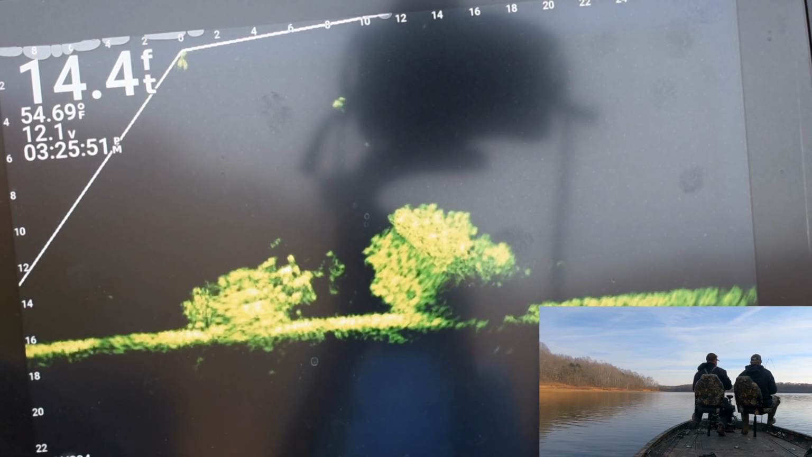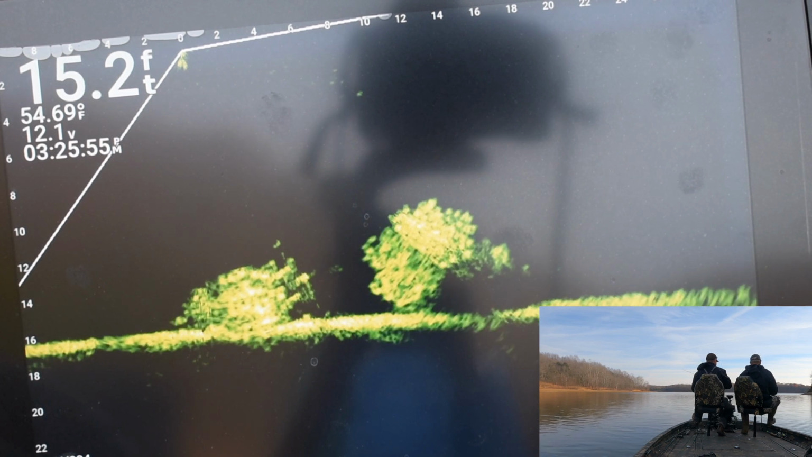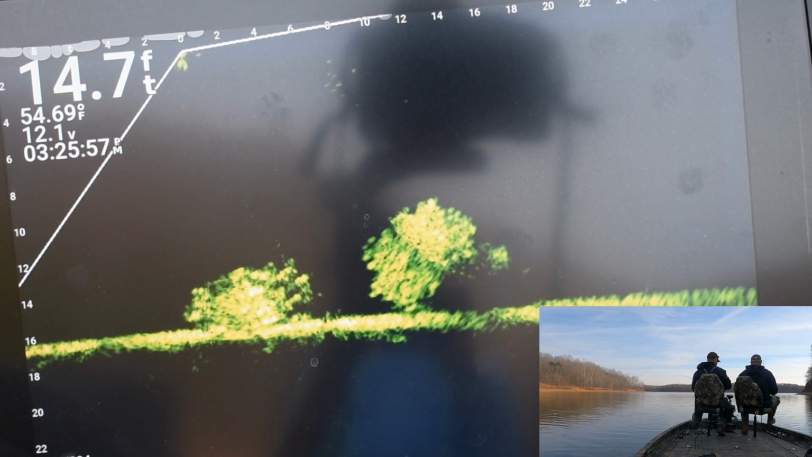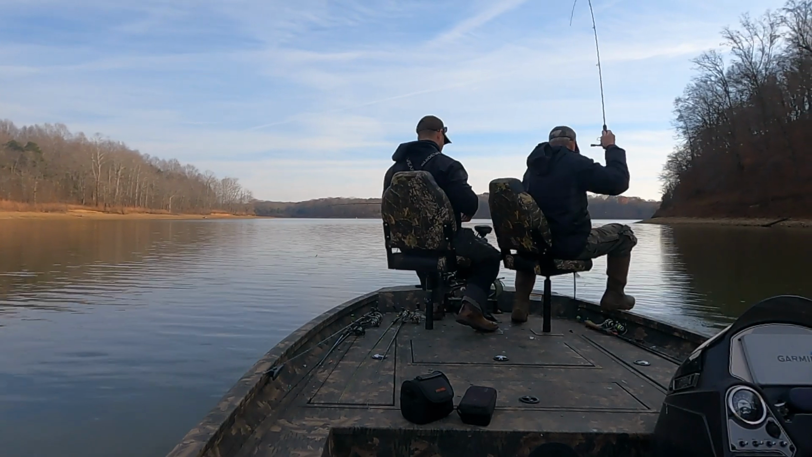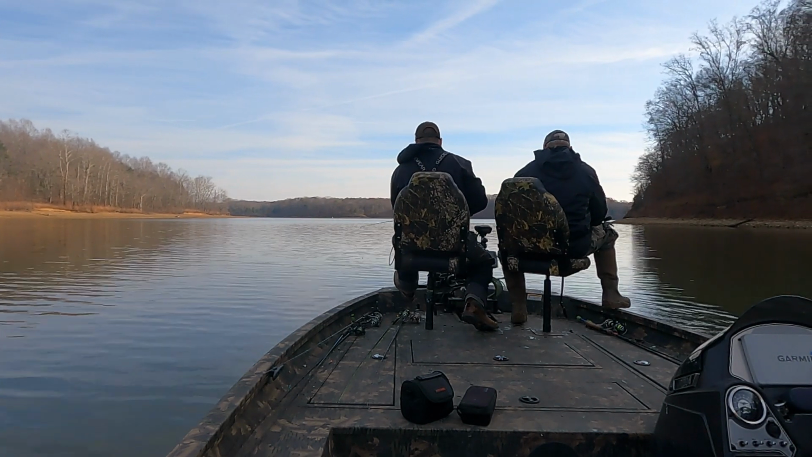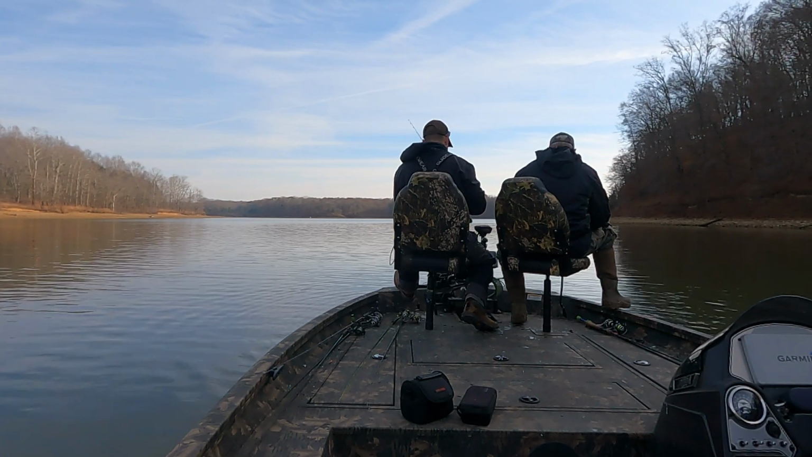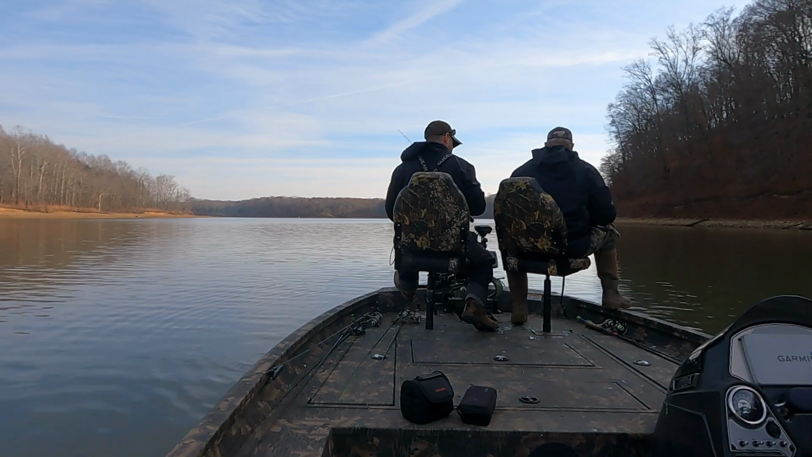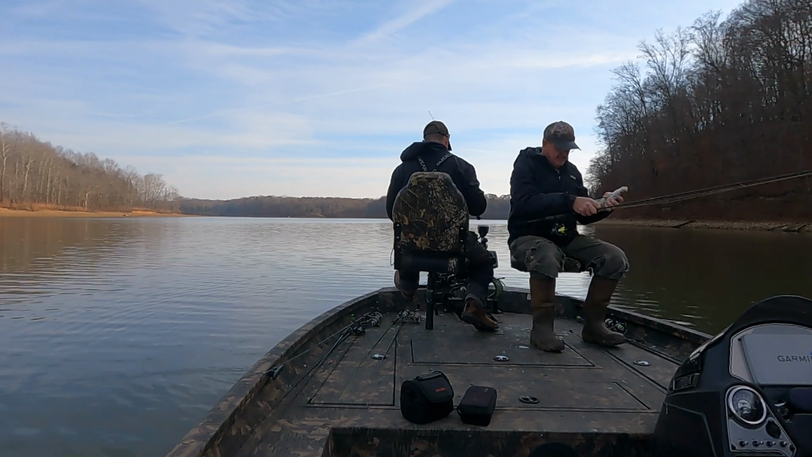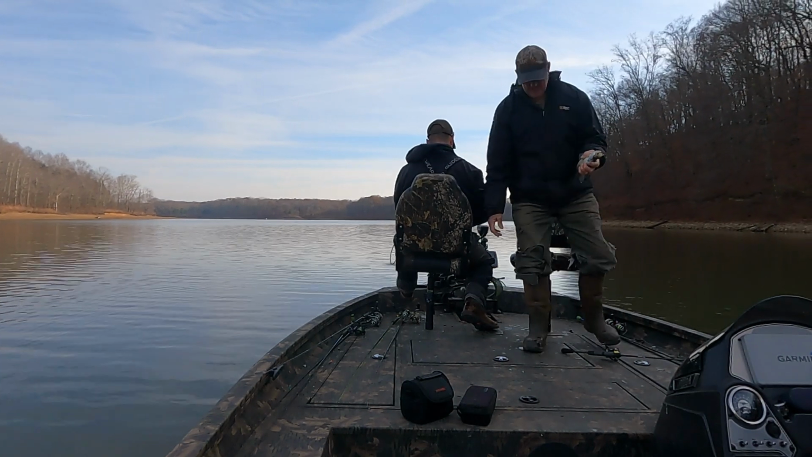Boy, that tickled me to death. That's pretty good. I need to get the net. I'm gonna have to measure that one. That's what we call skillet fish right there. It's just good eating size. That's a good eating size.